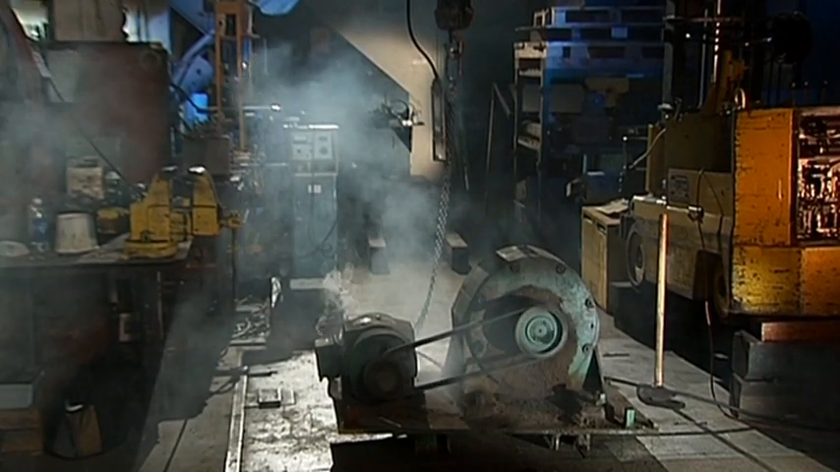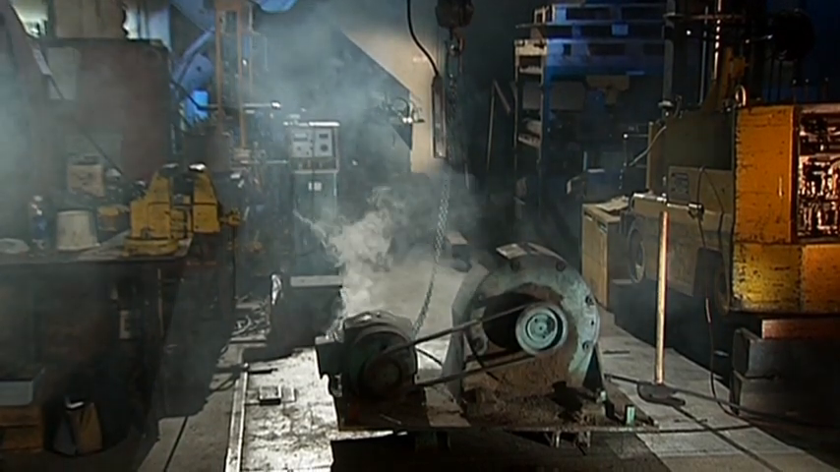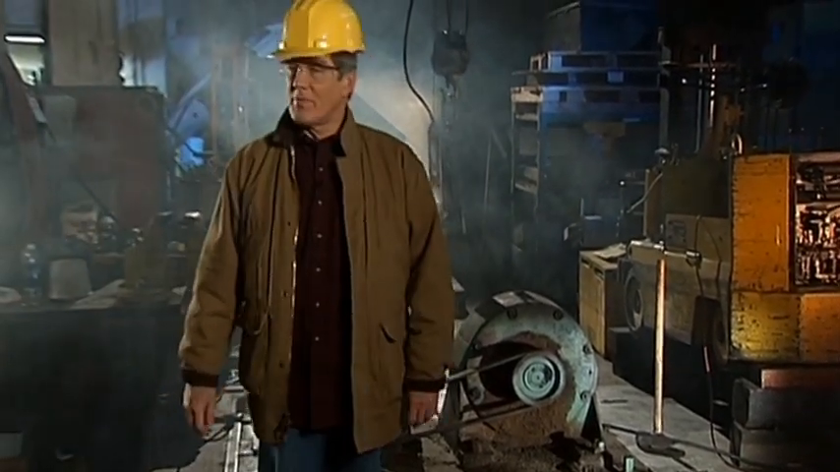It happens daily. Expensive electrical and mechanical equipment fails. And when it does, motors and switches aren't the only things that are burned up. So is your maintenance budget. Repairs and replacement are expensive, and that's just the beginning.